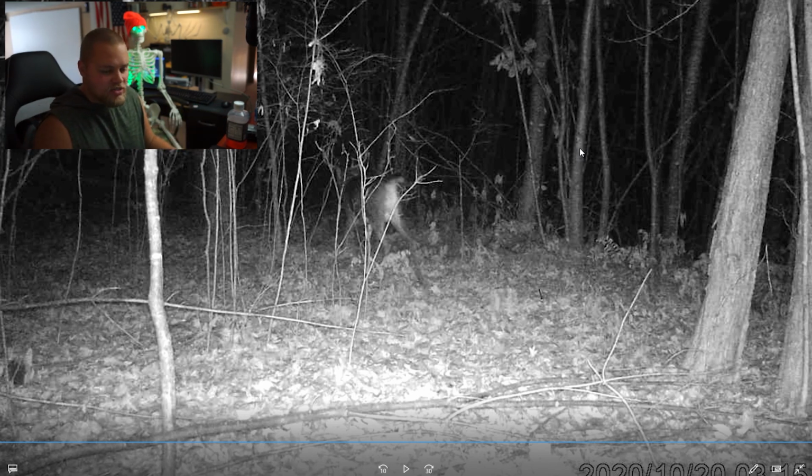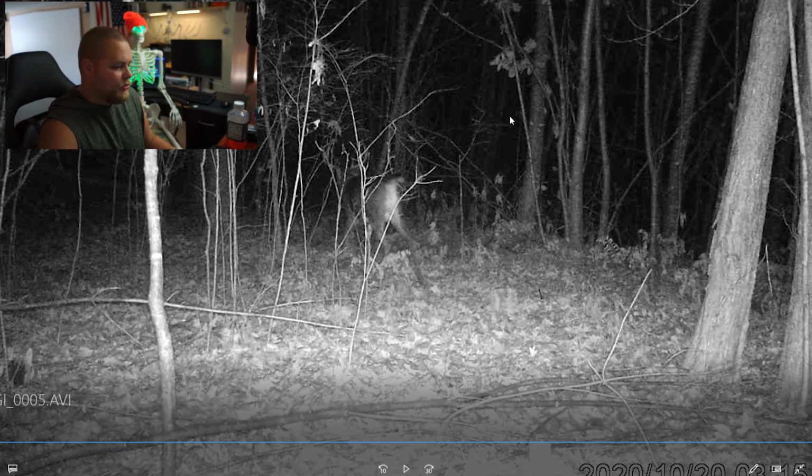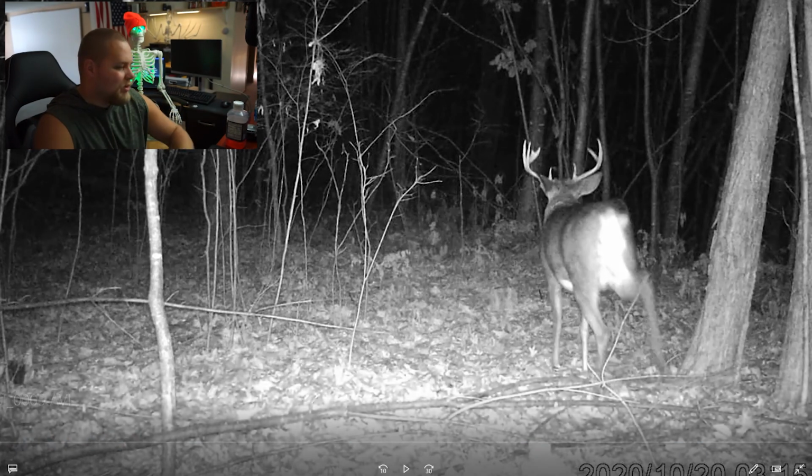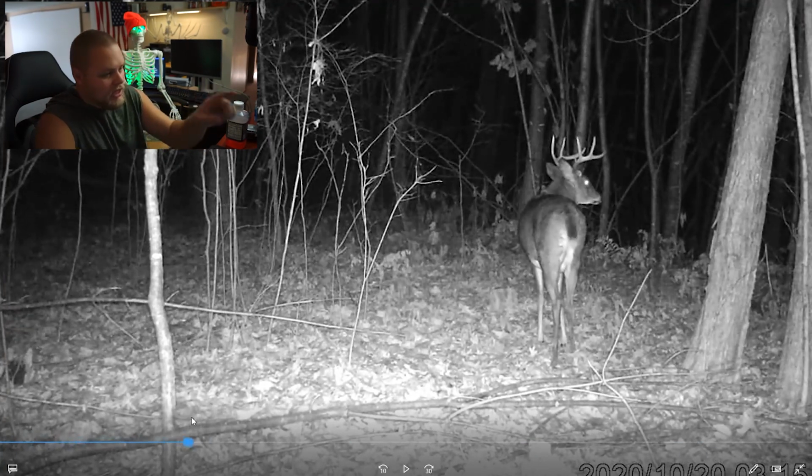The amount of deer we're seeing, it's perfect. It's just a matter of right place, right time for that mature buck to come through, because just the amount of deer. But you'll see that. You'll see that in the upcoming episodes. I'm looking forward to hunting this property, though.